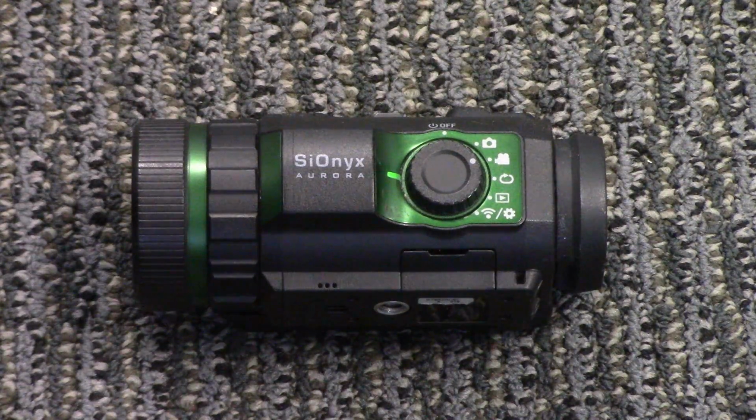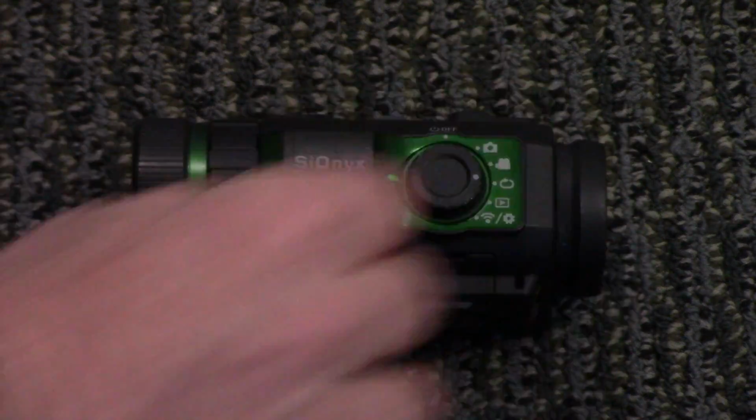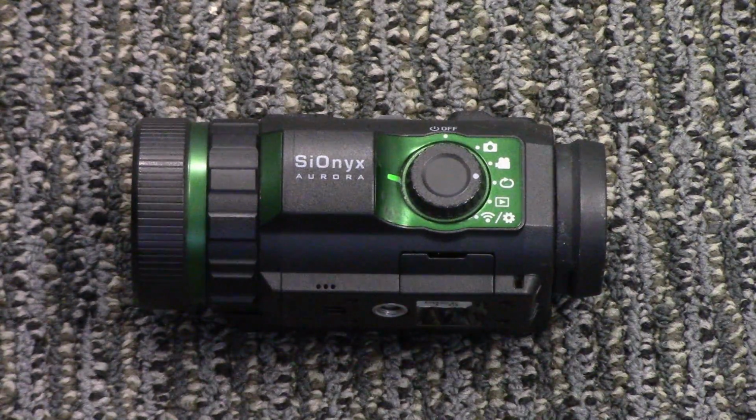The next mode, at the 2 o'clock position, is the video mode. To activate your video mode, you just hit the red button on the top of the camera, recording will start, and when you're done recording, hit the red button again. Third mode, at the 3 o'clock position, is basically your constant video loop mode. How do you use that? Well, it's always filming when you turn it on. What it's designed for is if you have this weapons mounted and you fire a shot, it'll keep the 15 seconds before and the 15 seconds after the shot, and then discard everything else, and keep doing that while you're firing.